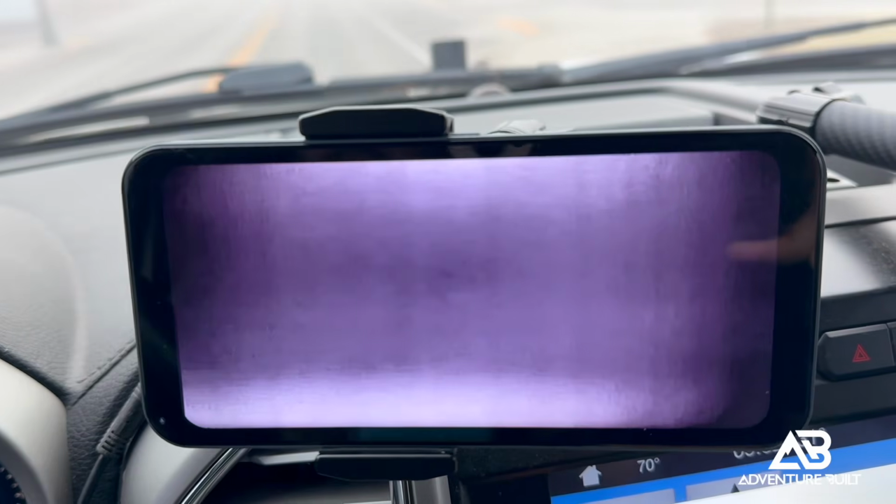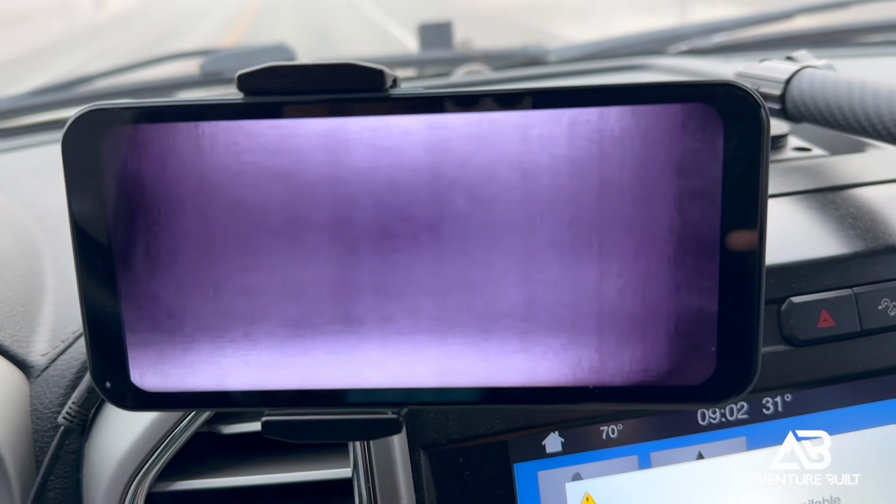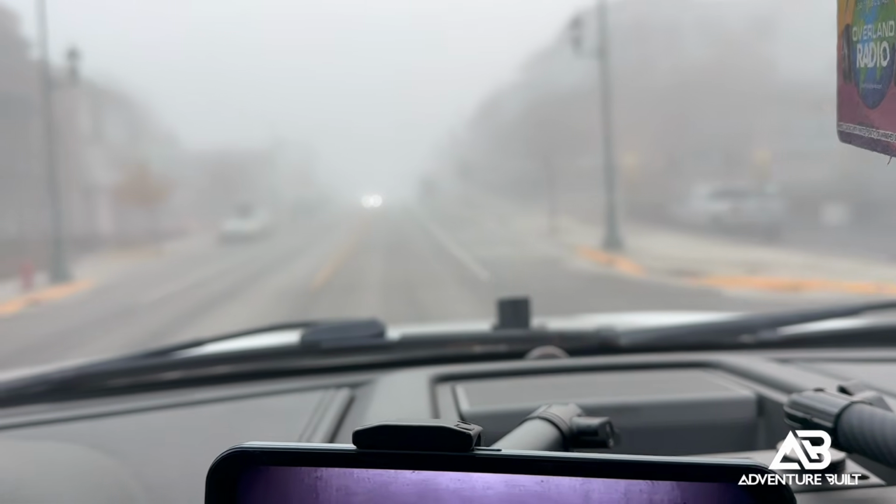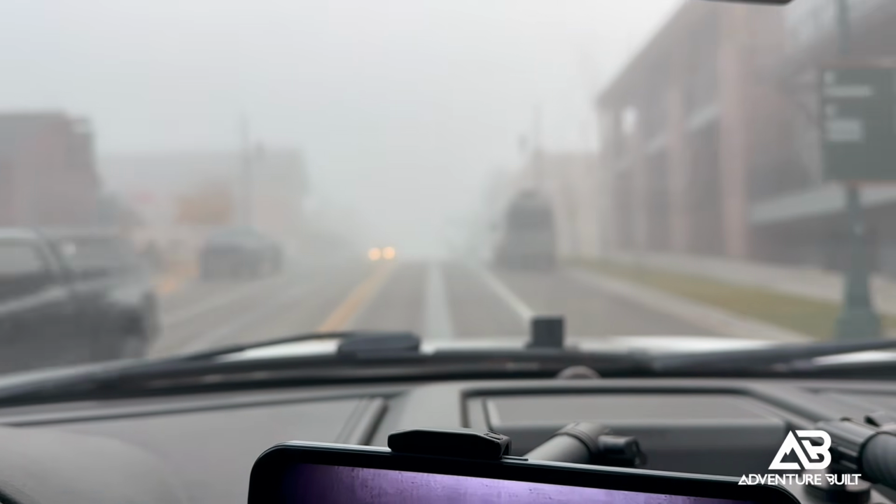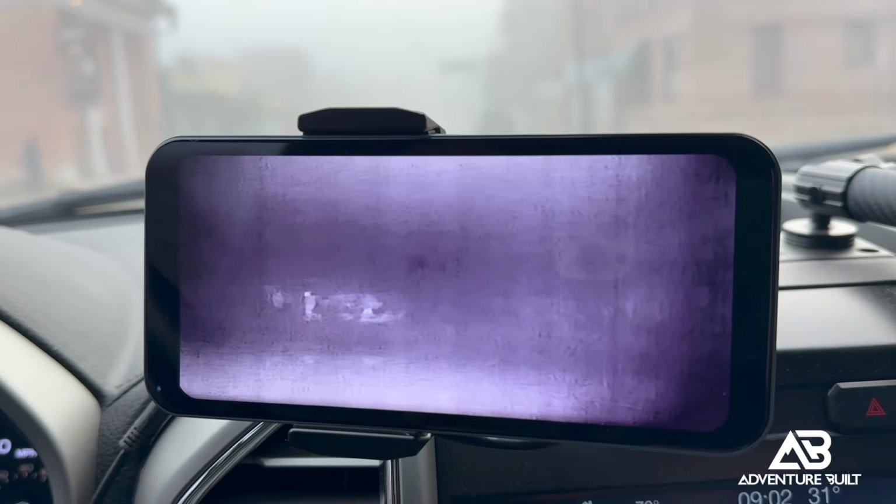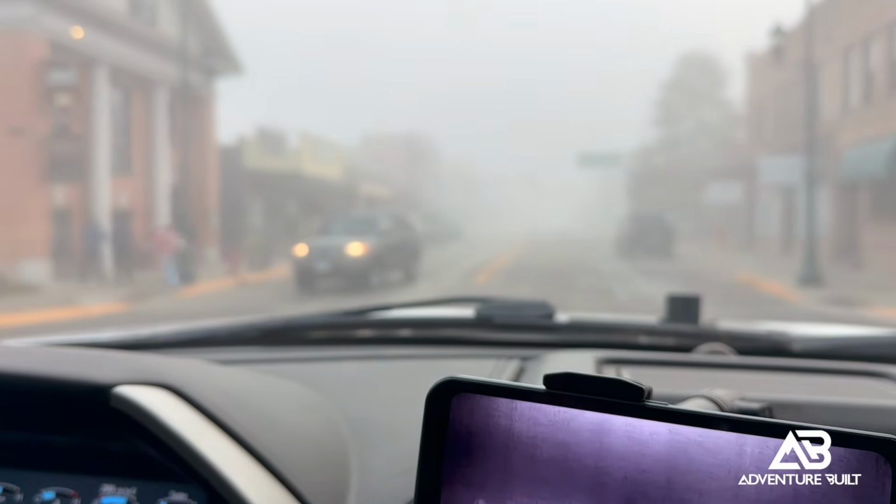Two, driving in fog isn't great. I don't know why. It really should work, but when the really thick foggy conditions, like here in almost wintertime in Montana, I've driven in rain, fog, ice, snow. I've had the gamut of all the different conditions, and fog was the only one where I thought it would work better, and it really had a hard time cutting through the fog, identifying obstacles. I'll put some of that video on now. Everything seemed very muted. So I will say it does not work awesome in fog.